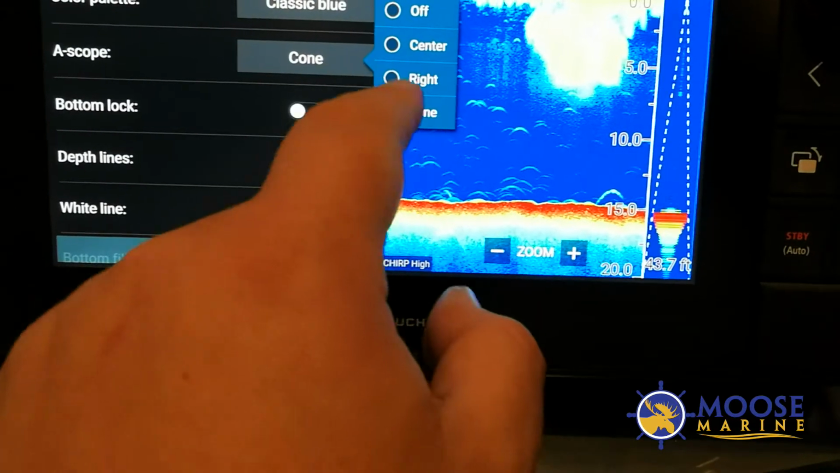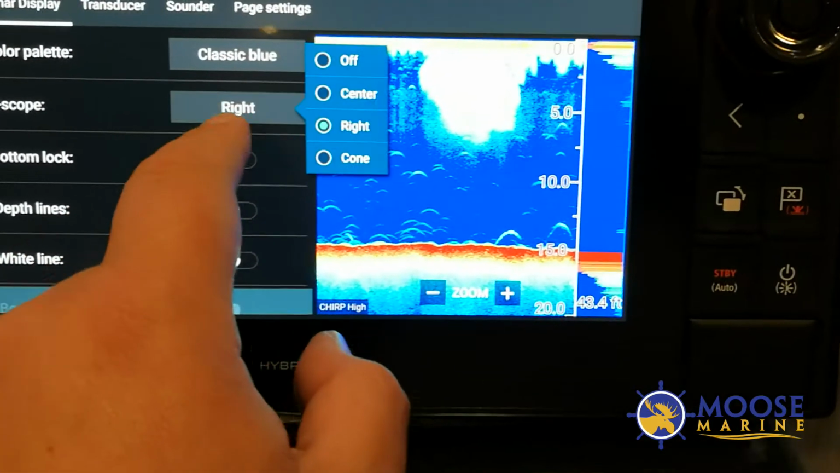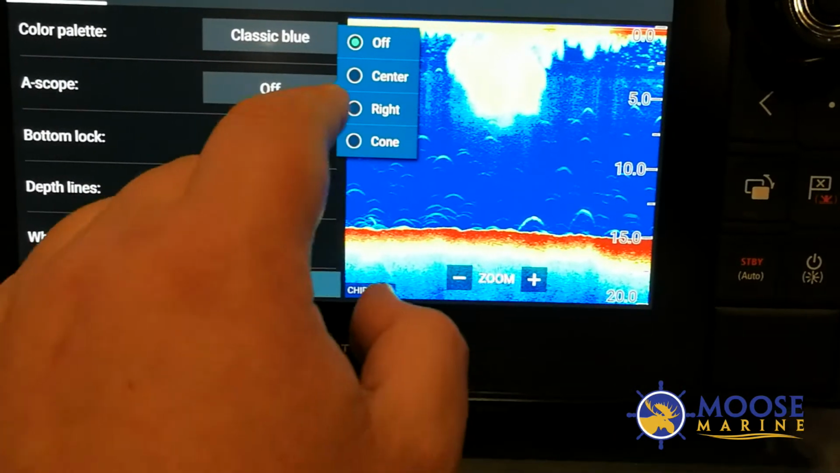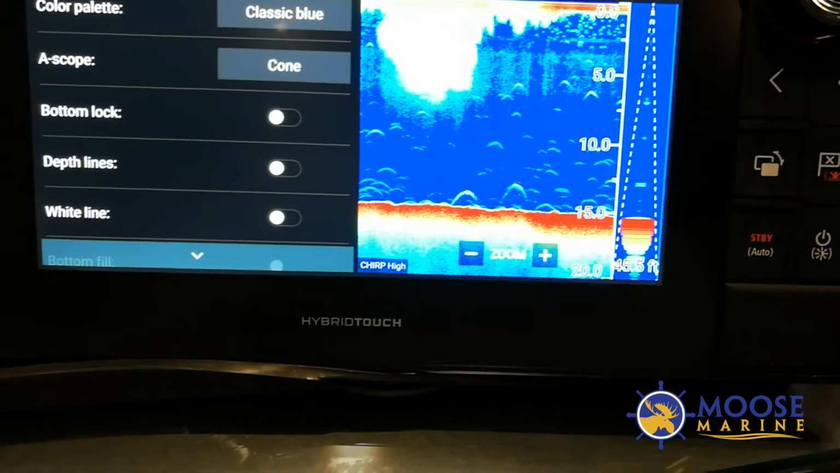And you can position that as a standard oscilloscope in 2D on the right, center, and off, as well as having it as a cone form.